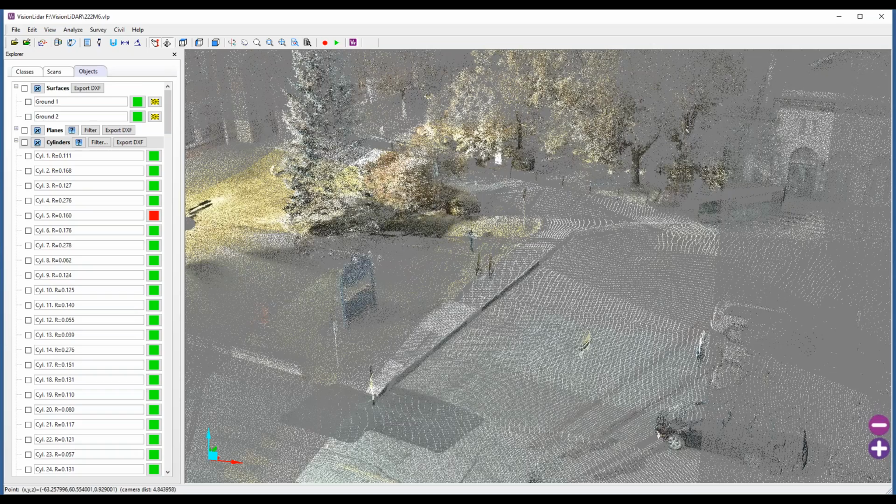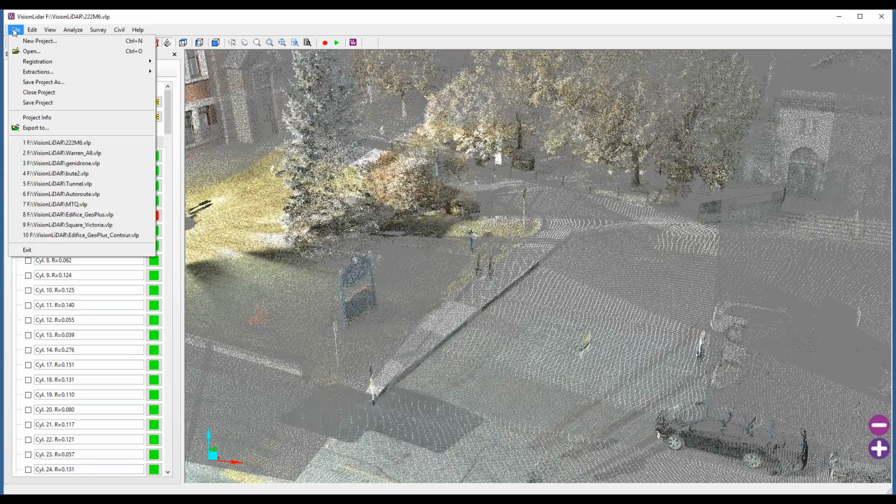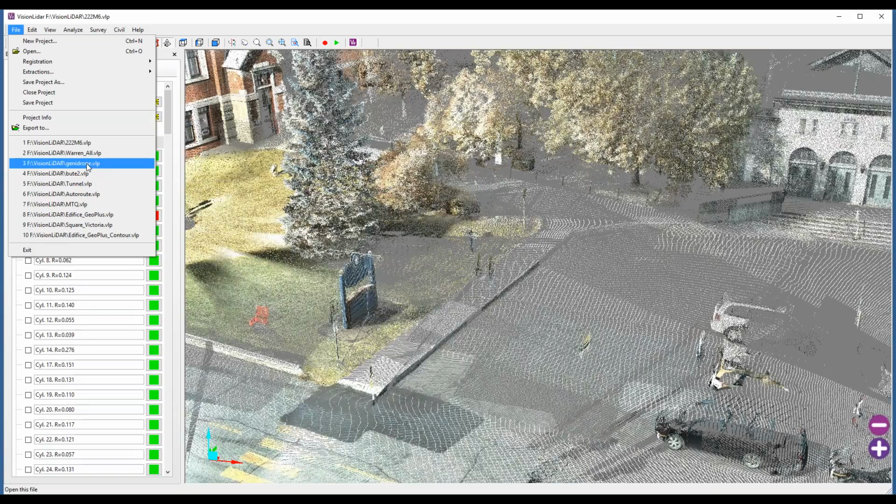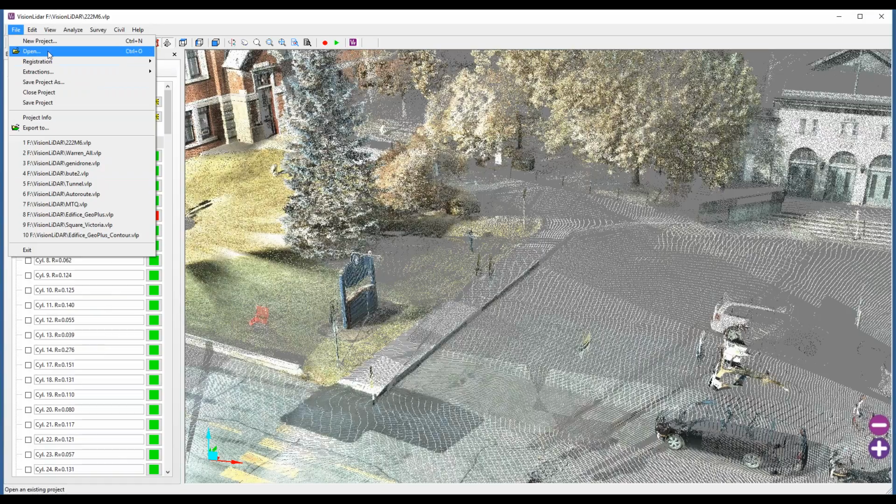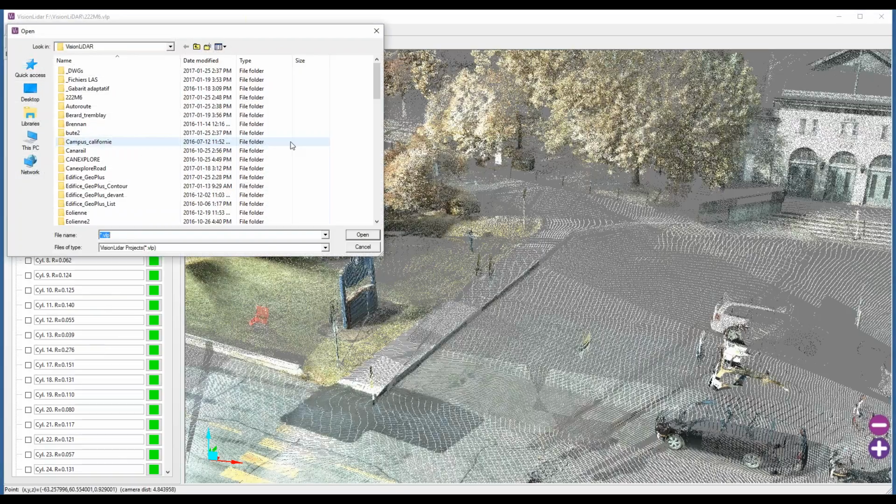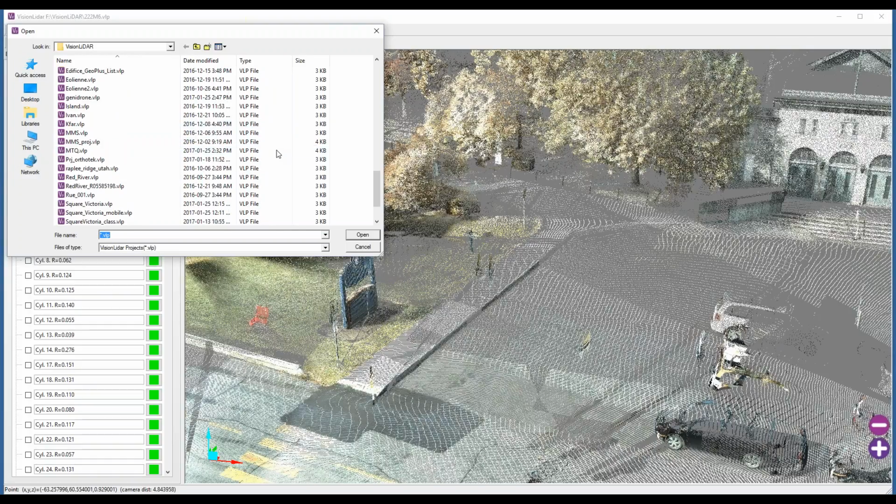Another feature that was really interesting came after we did the cylindrical detection tool. We had a few cities approach us, notably the city of Montreal, who has a mobile scan of the city, and they wanted to be able to vectorize the information for their trees.